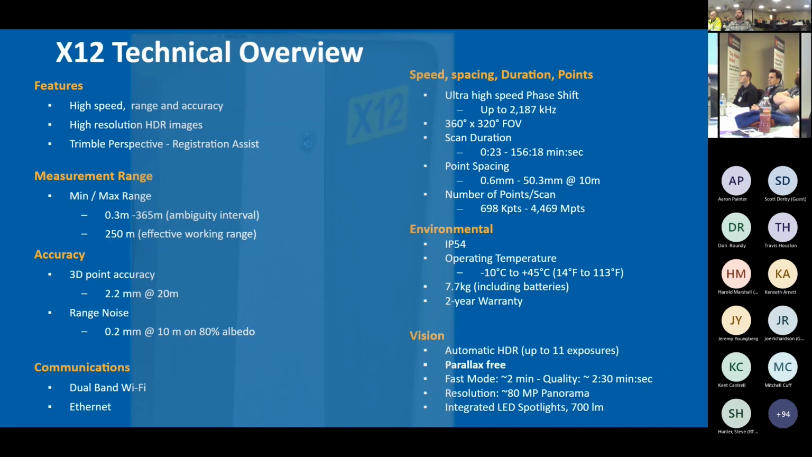For one, you get great range, ultra high speed. One of the things I want to point out here is the minimum range. That 0.3 meters is going to be the lowest on the market that's available today. And then again, a working range out to about 250 meters. So with the phase shift scanner, besides the ultra high speed that we talked about, the range noise is also very minimal. So that's just 2 great features of this scanner.